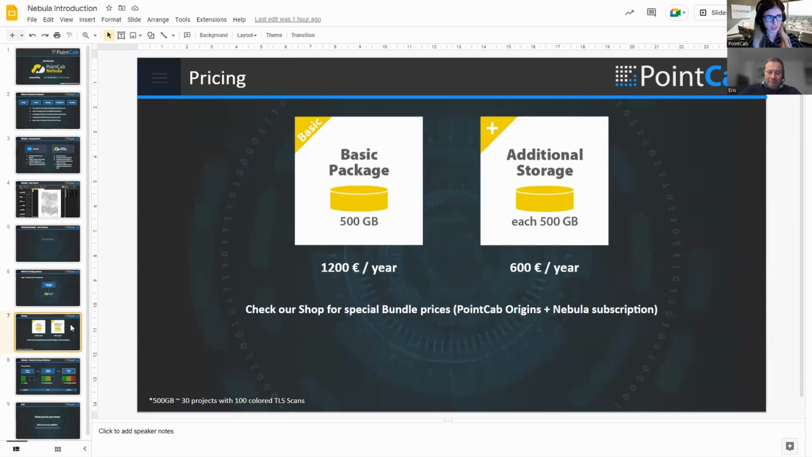A bit about pricing. The basic package that we're offering contains 500 gigabytes, and this means approximately 30 to 40 projects of 100 colored scans coming from a terrestrial laser scanner. Of course, this depends on the resolution and other elements.